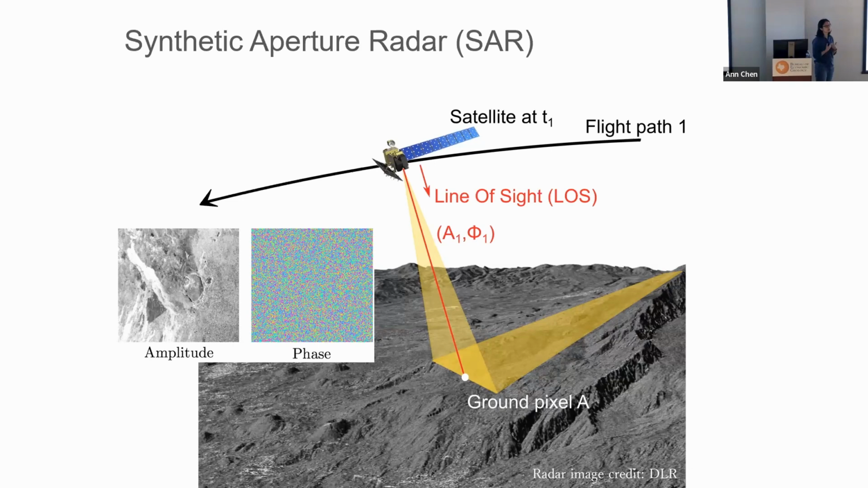In my particular specialty, we focus on imaging radar, another way to say it is SAR, or synthetic aperture radar, which works as follows. At time 1, the satellite will fly over an area of interest, and it will look sideways with a look angle from the vertical direction of roughly 30 degrees.